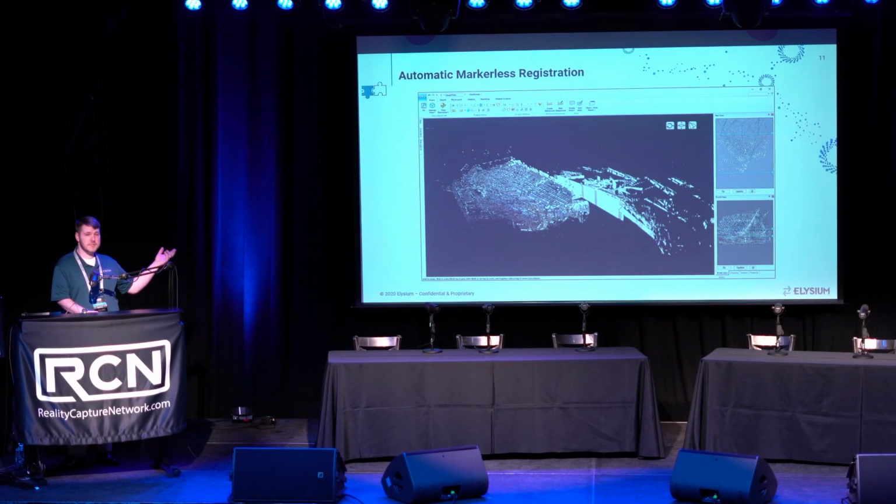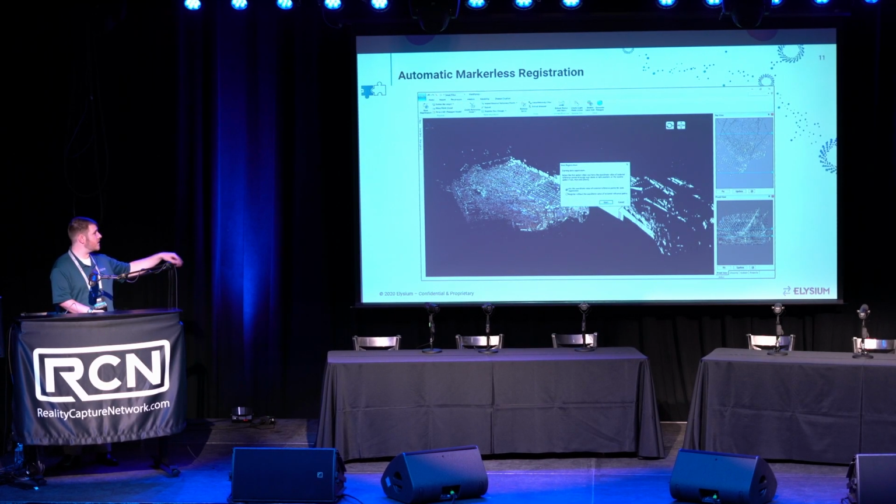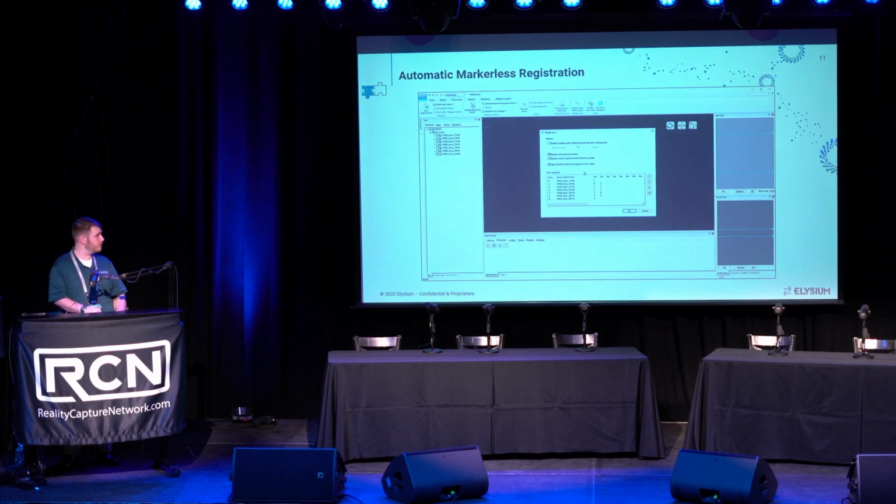So for automatic markerless registration, that's the capability of the software, and this is InfoPoints in real time, going into the point cloud and being able to look at the different features of that point cloud and determine how it all fits together, so that if we have our various point cloud scans, we'll be able to bring those into a cohesive project. This can be done with and without markers in the field today.